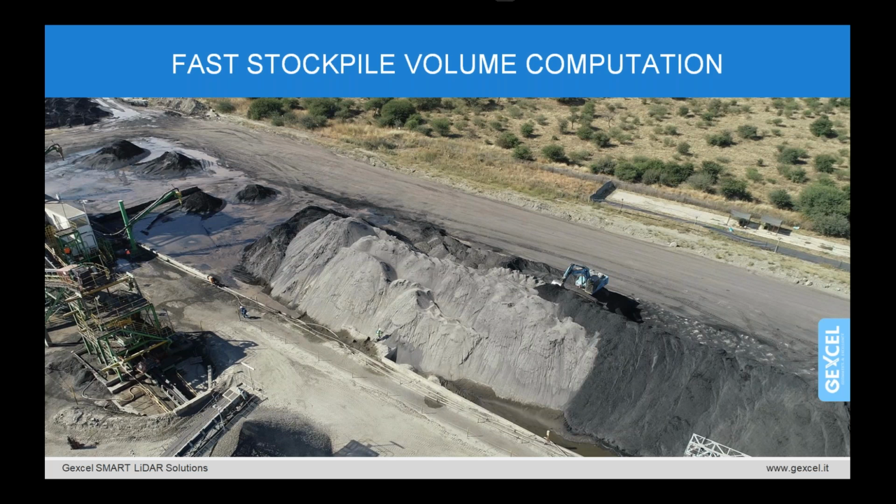Let's think about how the survey activities of stockpiles depend, on one hand, on the general site and environment conditions where the surveyors have to operate. I am thinking about the accessibility constraints, the weather conditions, the safety regulations, and on the other hand, on the need not to interfere with the daily production activities of the industrial site.